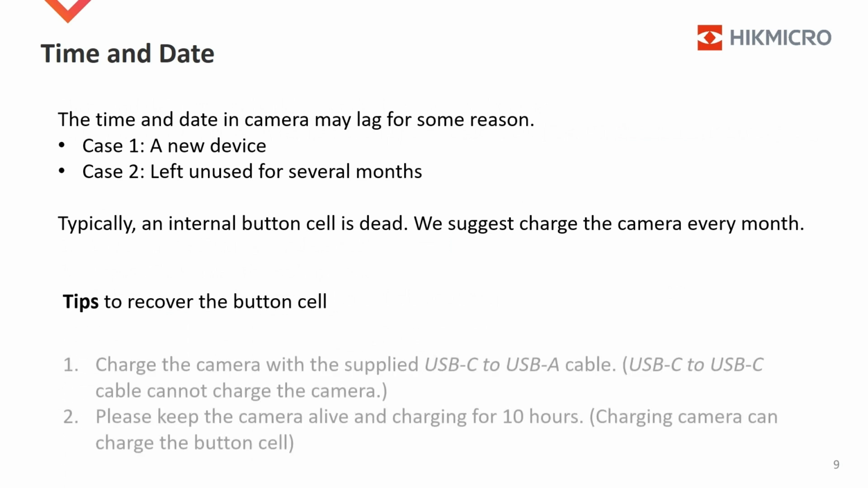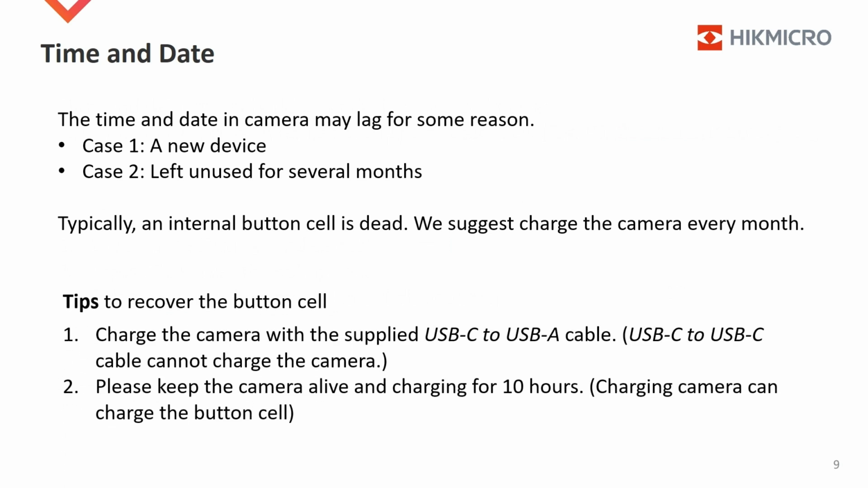Several tips to recover the button cell. The first, charge the camera with a supplied USB-C to USB-A cable. The type of cable USB-C to USB-C cannot charge the camera because it's not recognized by the camera. The second, please keep the camera alive and charging for 10 hours. Charging camera can charge the button cell and then keep the cell alive.